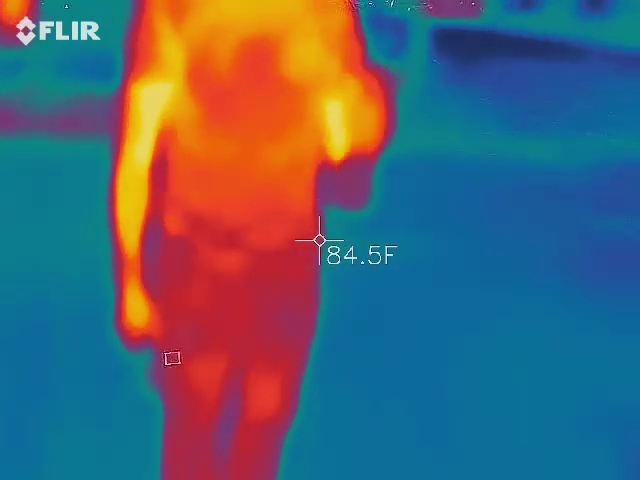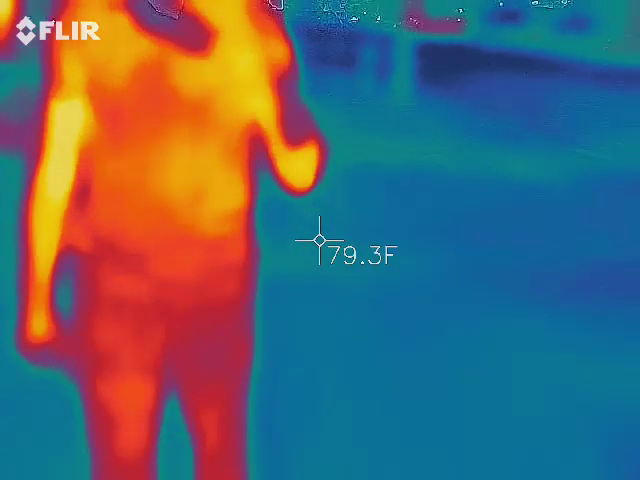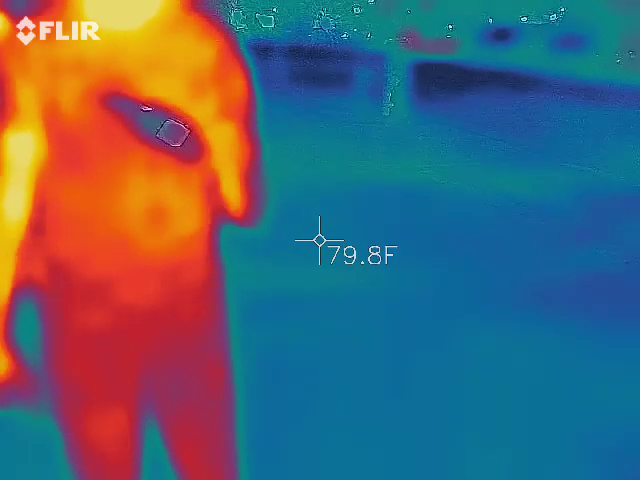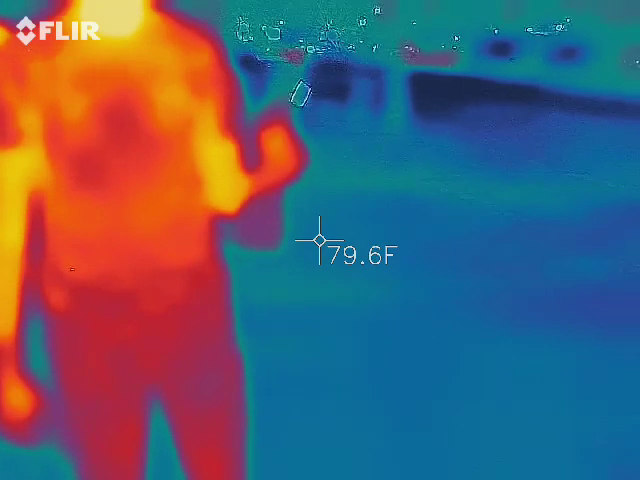So that's where we take this guy and we have a probe here at the top, and I will literally move this in between her and the wall as long as that blue spot is there and try to find where that cold spot is. Then we'll have something valid to actually make sense of. Does that make sense now?